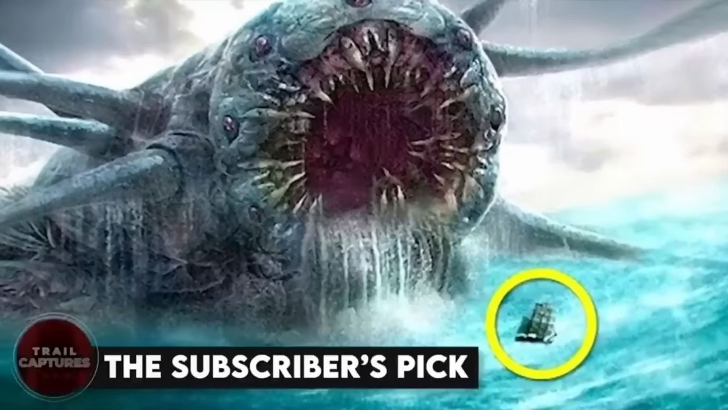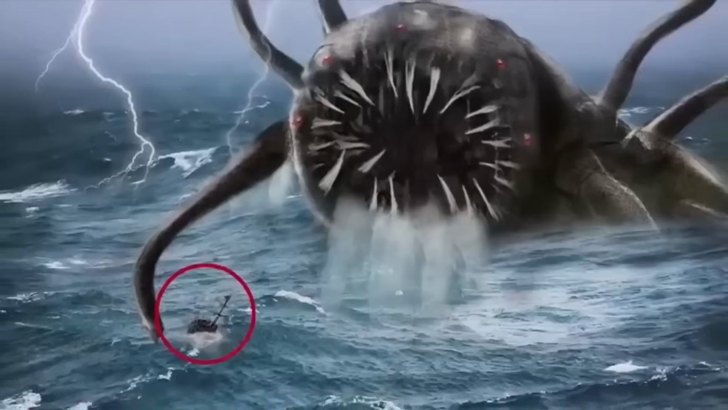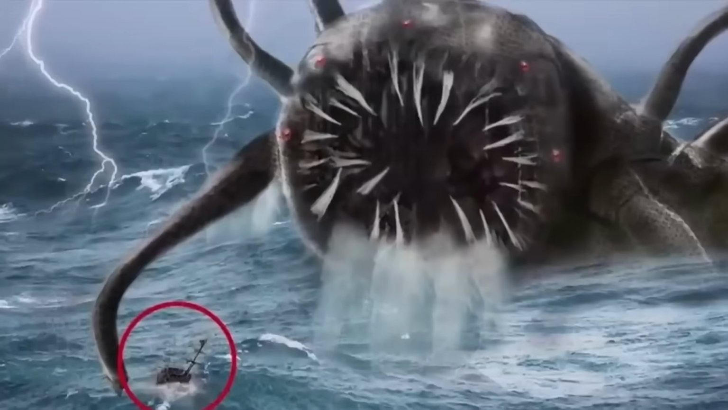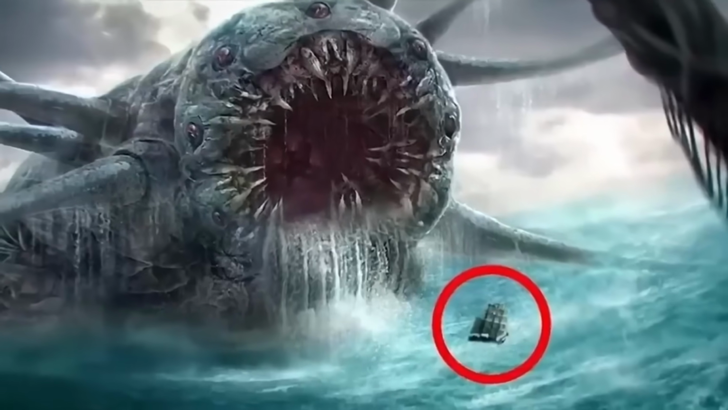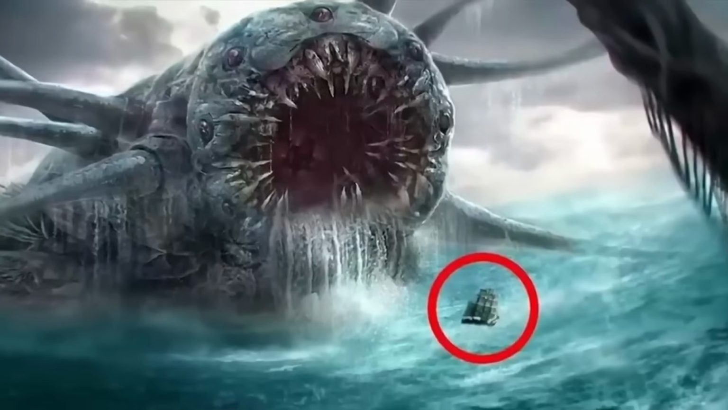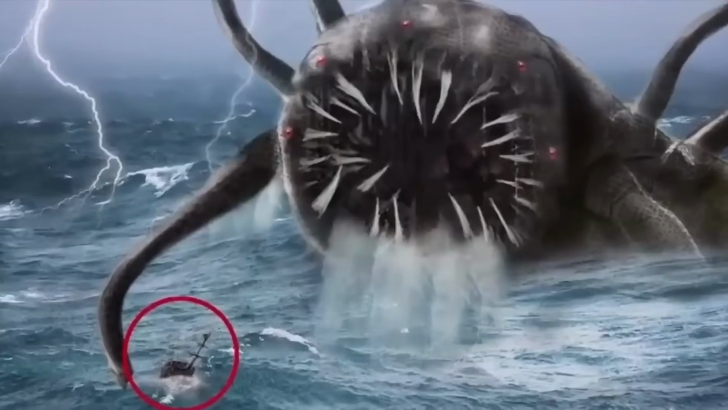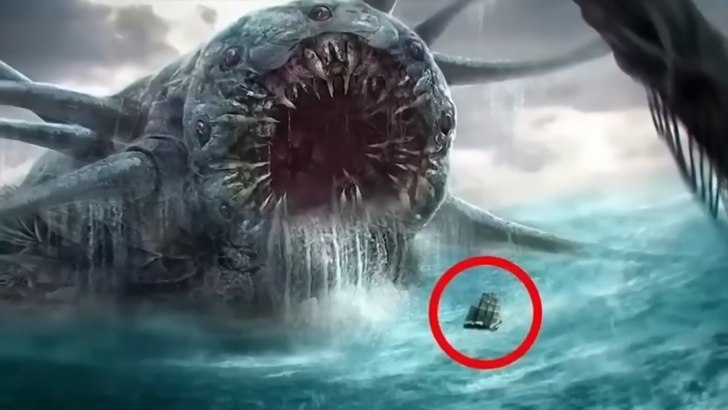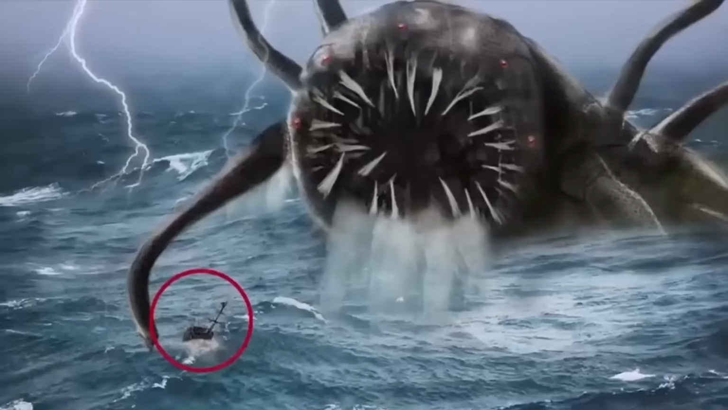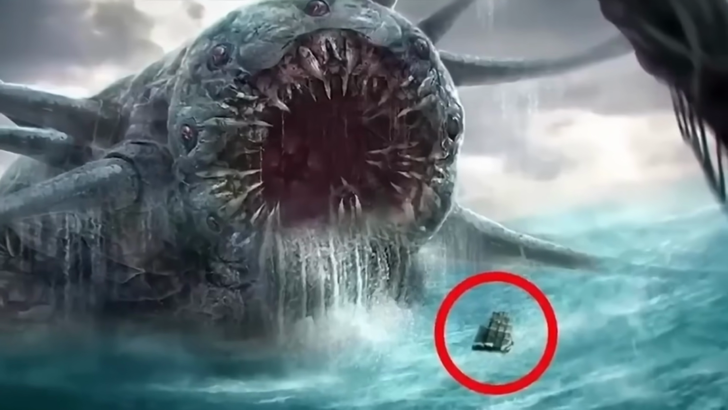The subscriber's pick. This image shows a huge predator of the world of water, with its weird horrifying mask and tentacles showing. We also see a boat nearby for comparison, which lets us see how big the size of the creature is. But well, no matter how creepy this may look, it's not real. Instead, it is an image created through Photoshop. Still, with the ocean being only 3% discovered, who knows? Maybe this actually might be real too. What do you guys think about it?